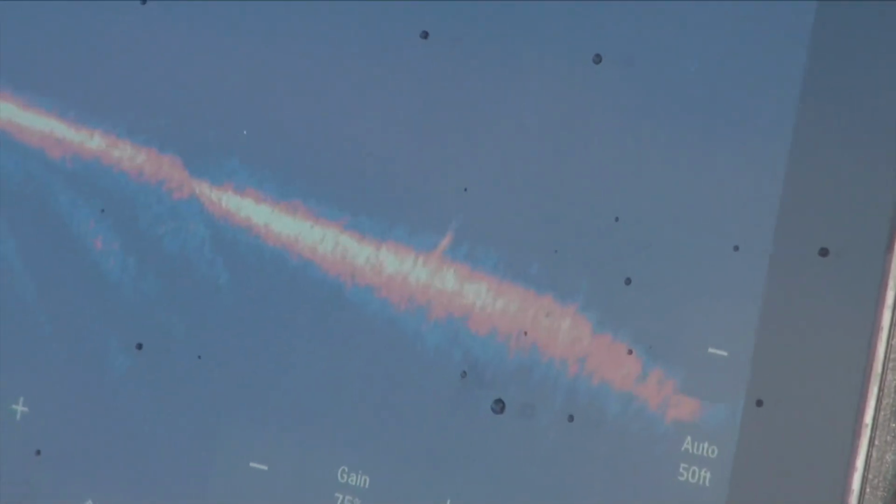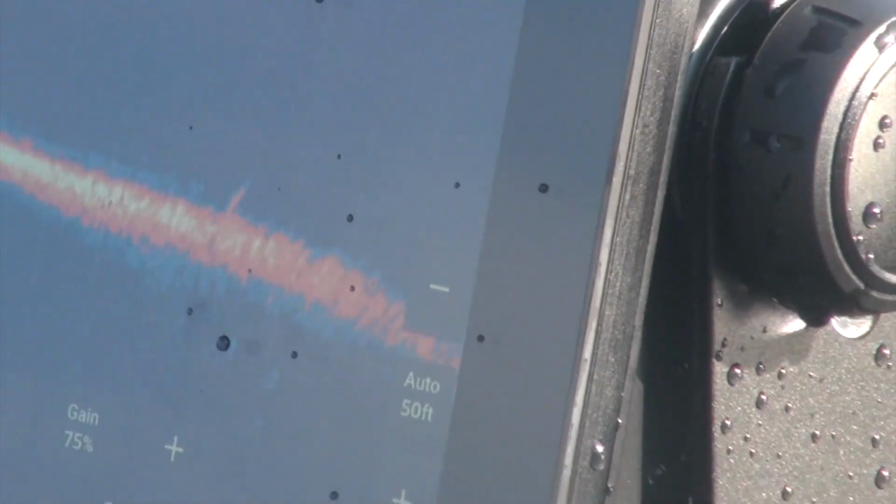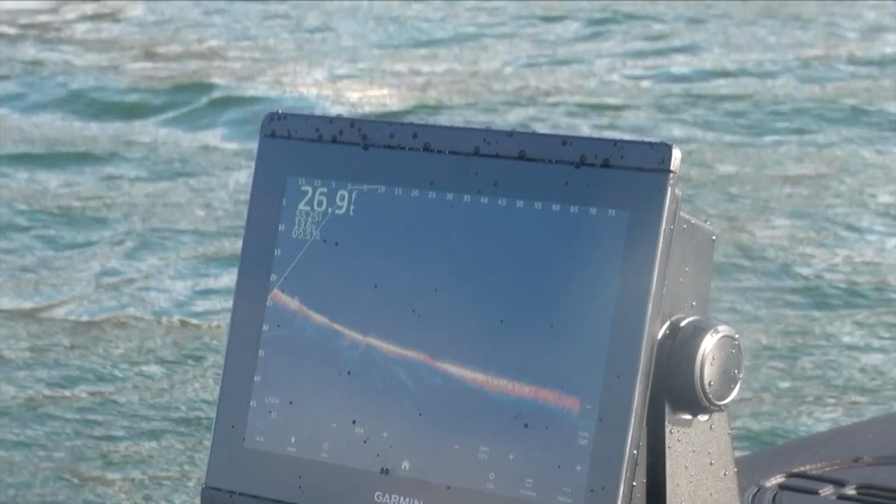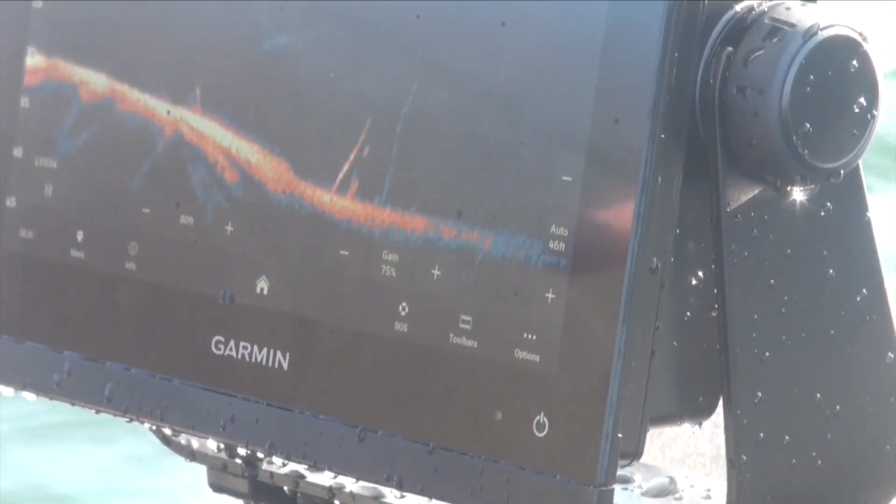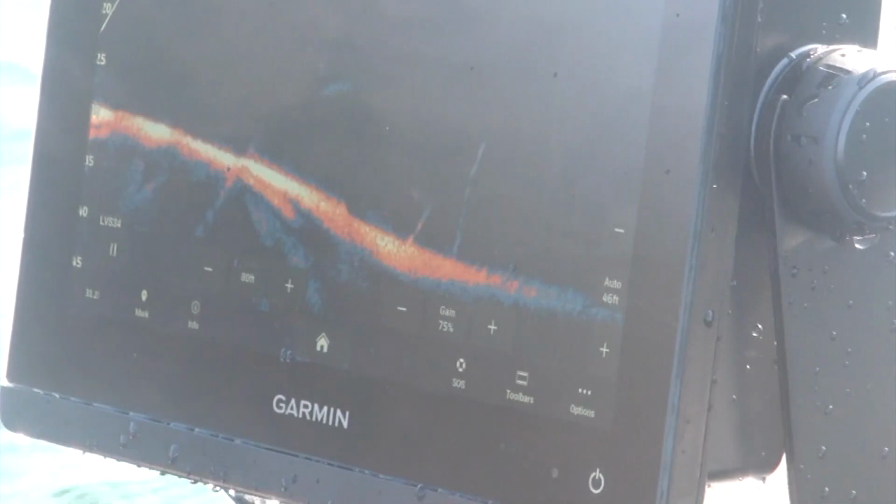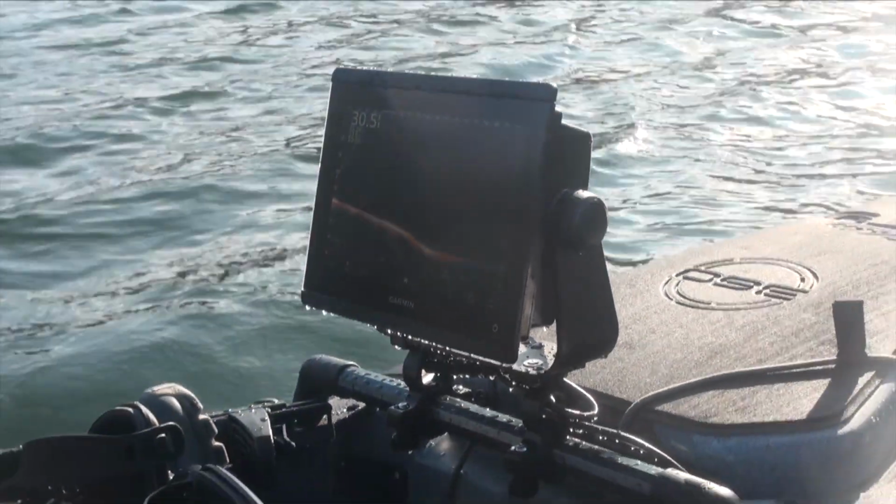How far out are you able to see? I'm looking at 80 feet right now. Okay, so you're seeing fish and your bait drop 80 feet from the boat. So you've got a tree down there? Yes, there's a tree. There's a fish right there, close to it. Might swim the opposite way.